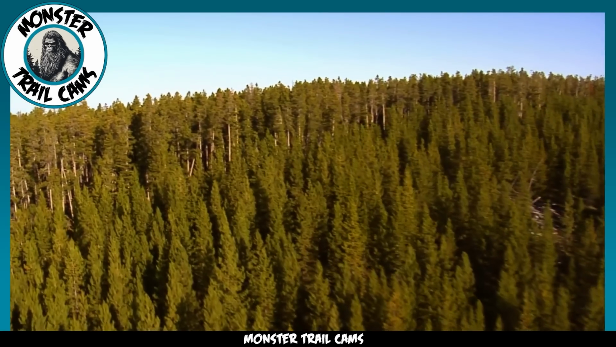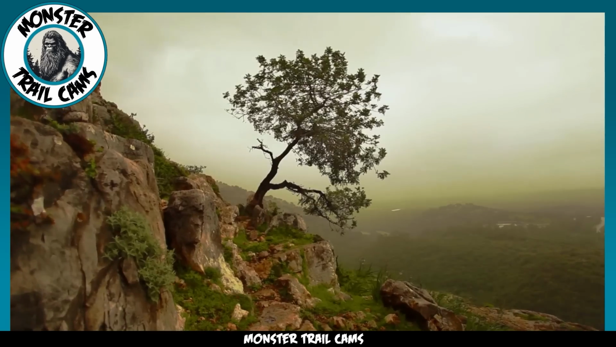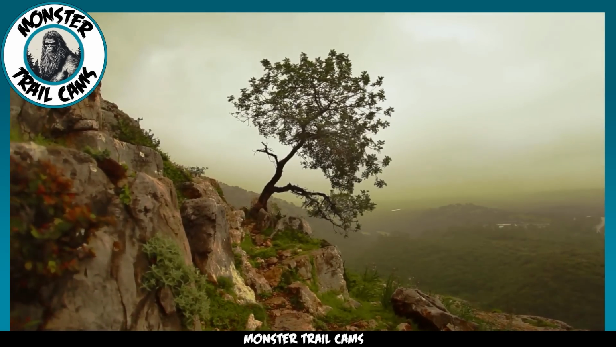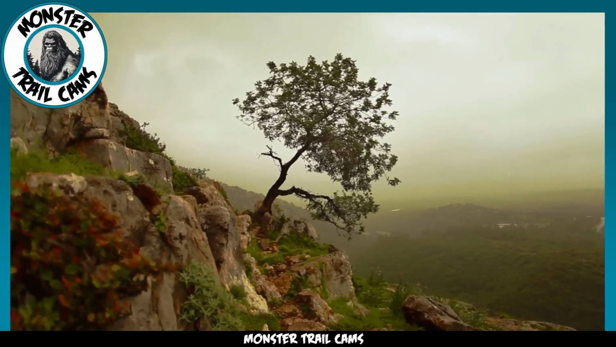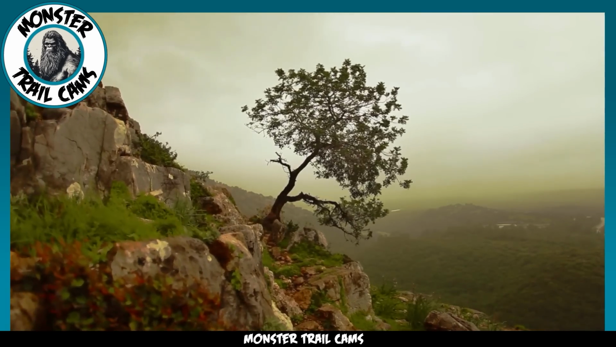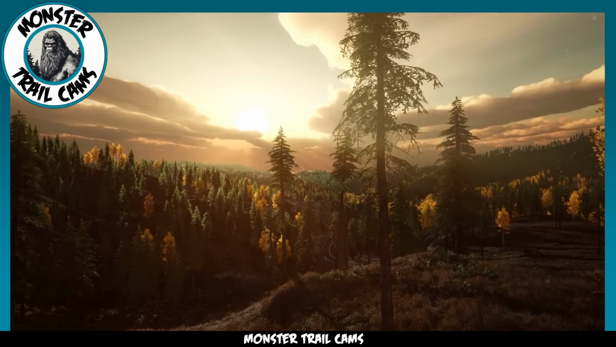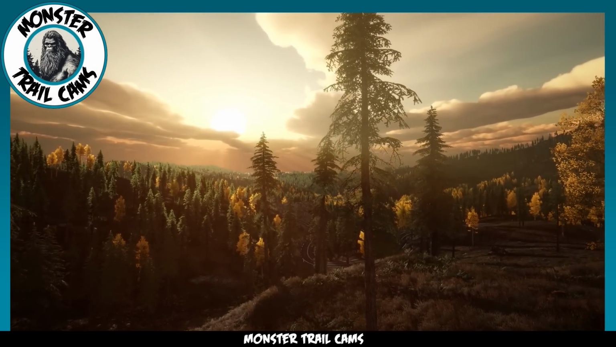But hold your breath, my friends, because there's one last possibility we need to explore. What if, just what if, this is an entirely unknown cryptid? We've barely scratched the surface of the vast world of mysterious creatures that inhabit our planet. Maybe, just maybe, this Trailcam managed to capture a new species, one that science hasn't quite discovered yet.